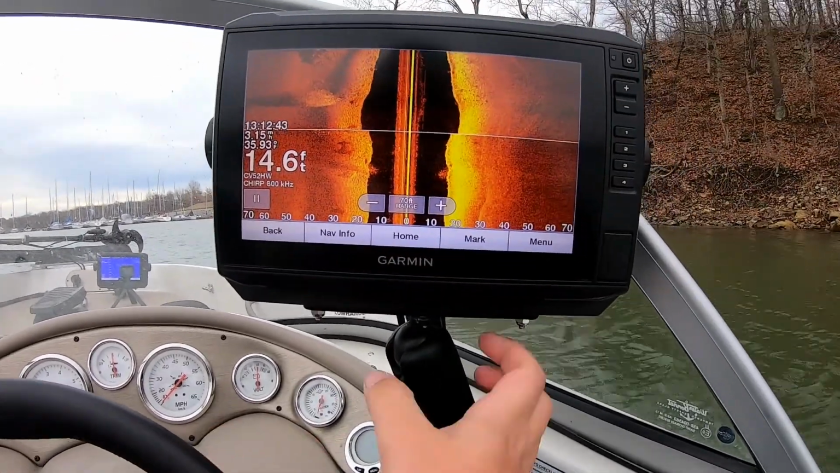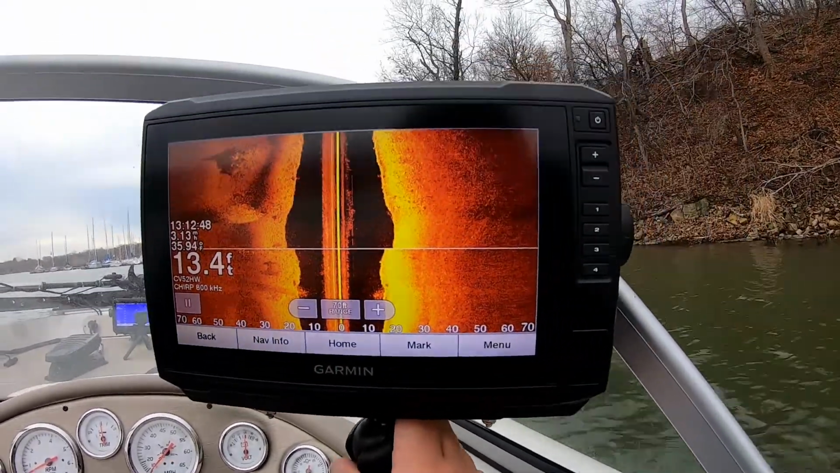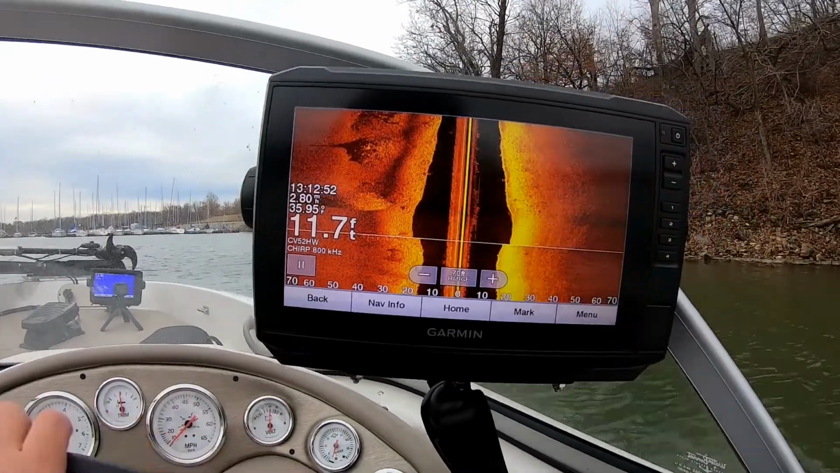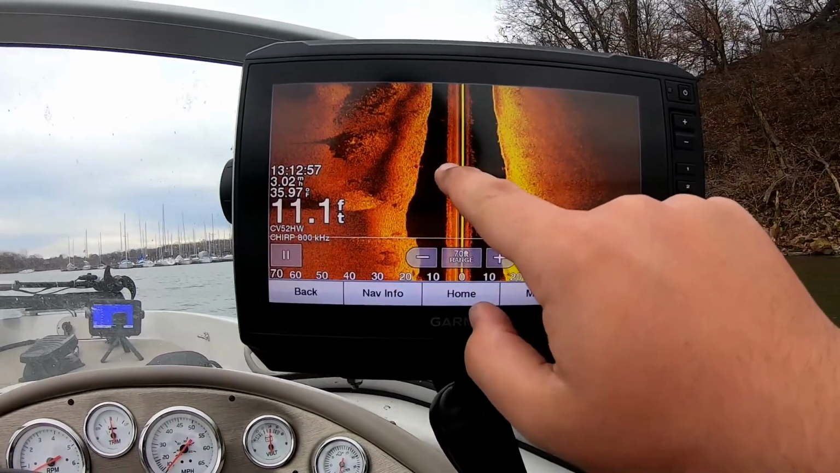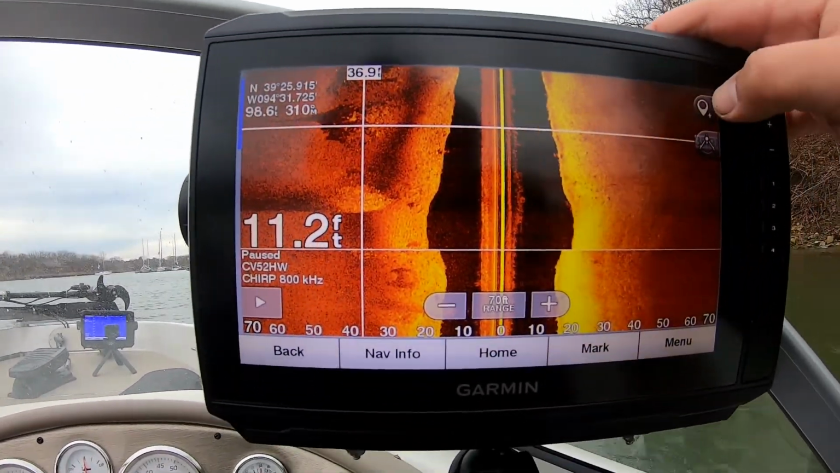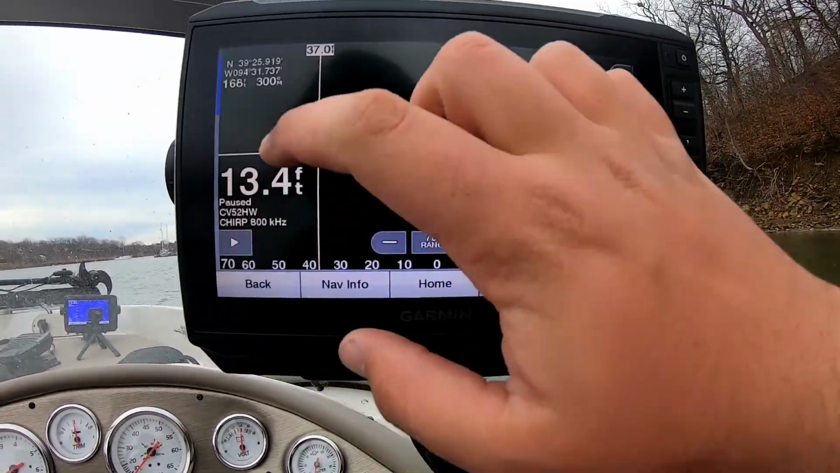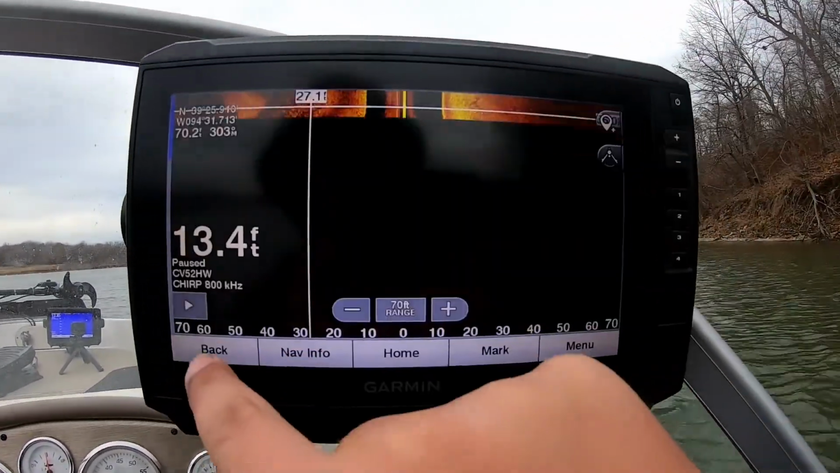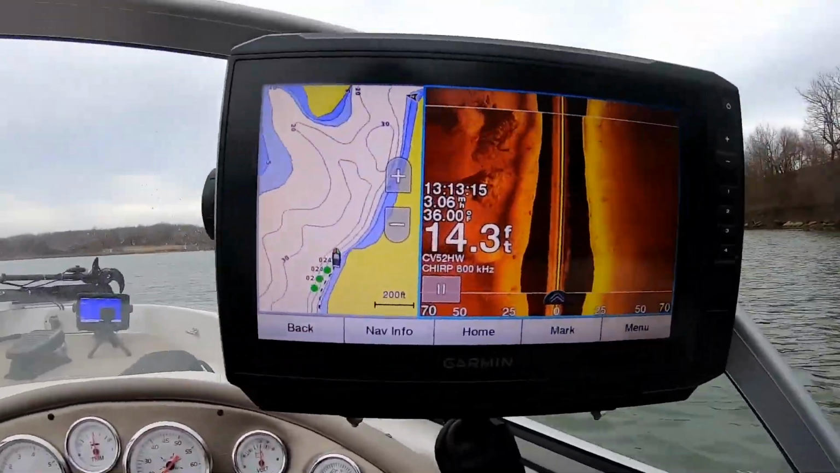Oh, hold on, we're coming up on something else. Looks like some rock. Bunch of rock in here. Oh wow. Sit there. Like that. Look at all this rock. Waypoint. Waypoint. Oh my gosh, it's everywhere. Waypoint. Oh, there's people right there. I feel really bad. Sorry, people.